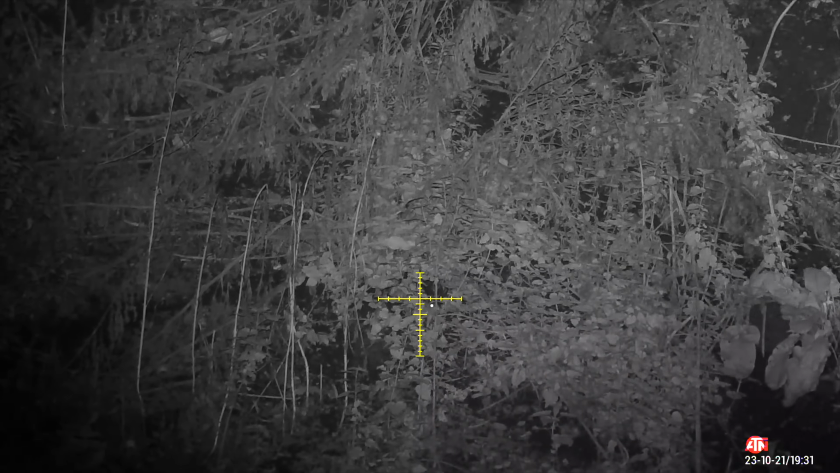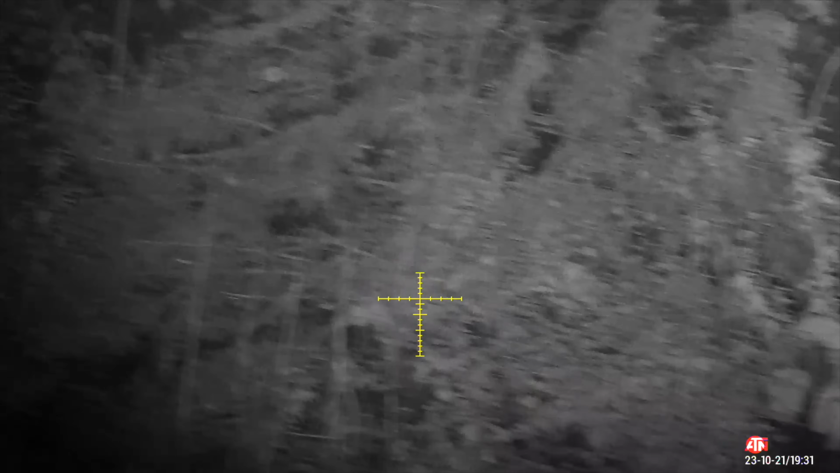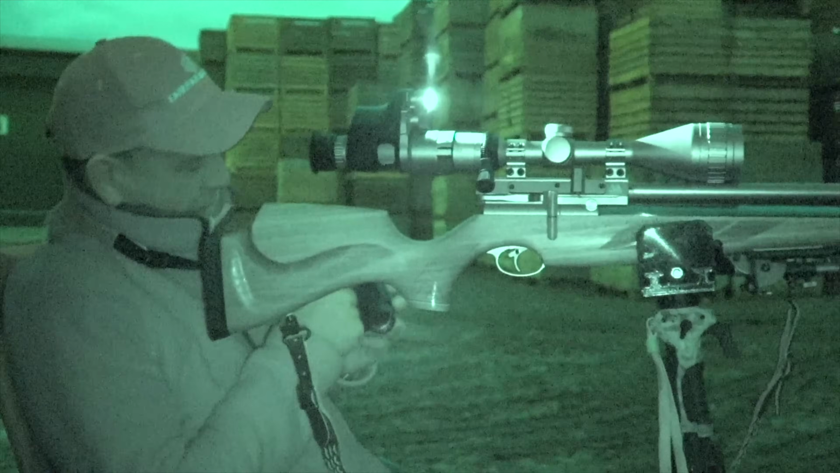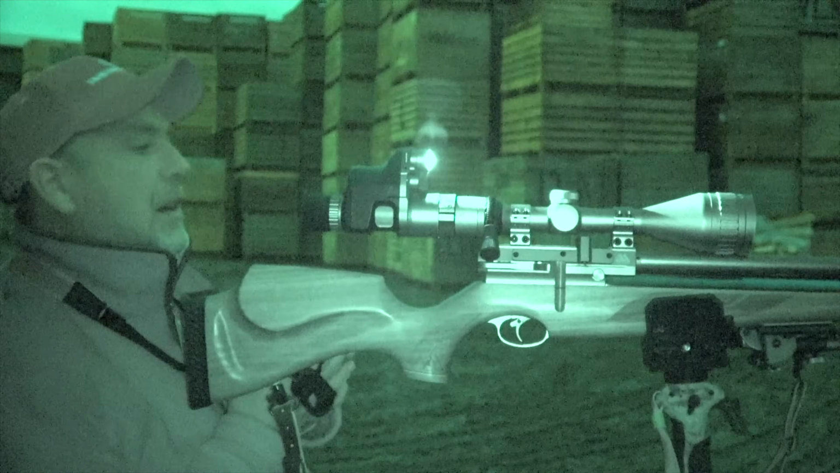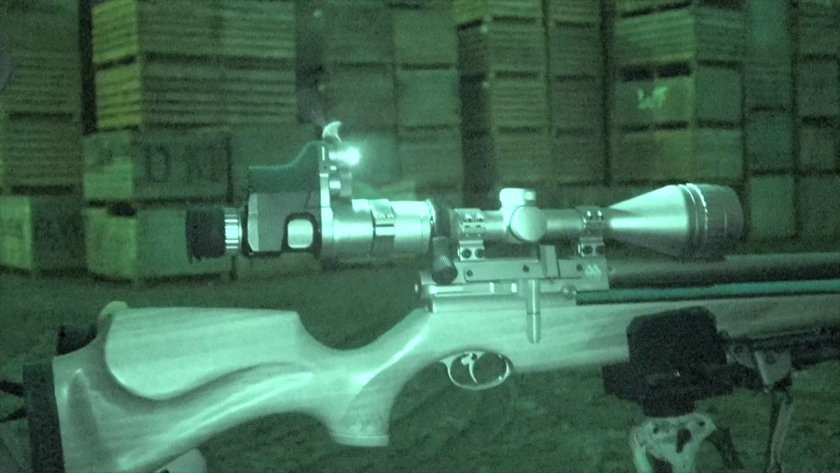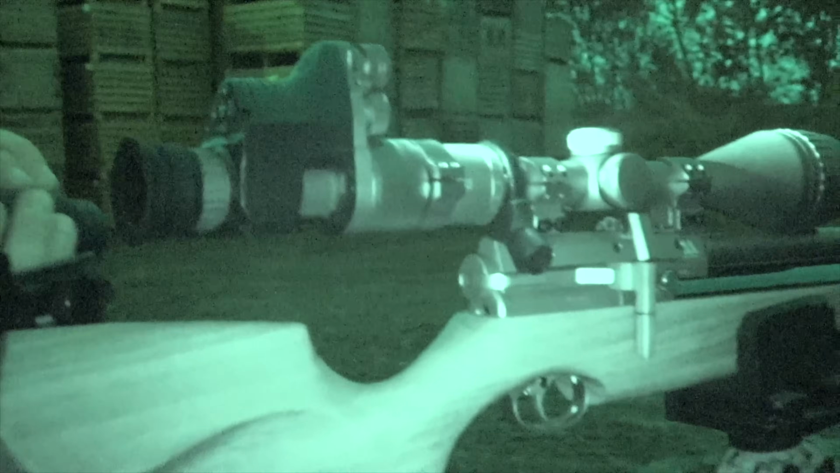See him through the night vision. Oh, that's decent. What are you using? Pulsar Action XM30S. S510 FAC .22. I forget what you call them. Par 007. Par 007, that's it.